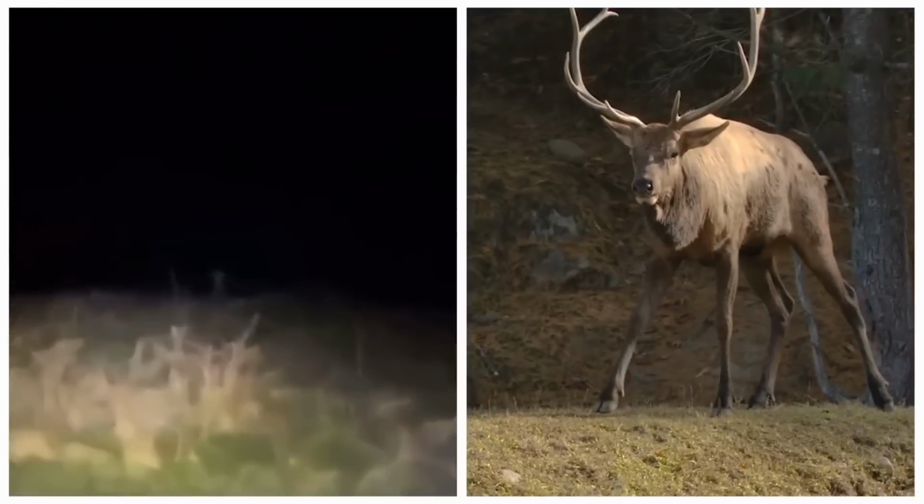Viewers were perplexed about its true identity after it flickered and took on an unusual appearance, leaving them to believe it was a giant deer. In the video, a theory suggests it might be a skinwalker.